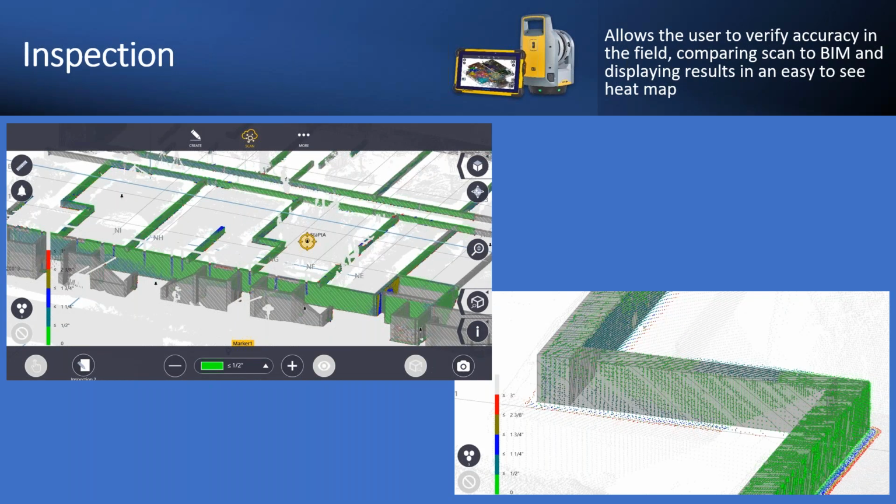So again, getting back to quickness, another workflow that we have inside FieldLink is the ability to load in that 3D model that I talked about on the previous slide, but now we can actually do an in-field comparison of the model versus the as-built point cloud.